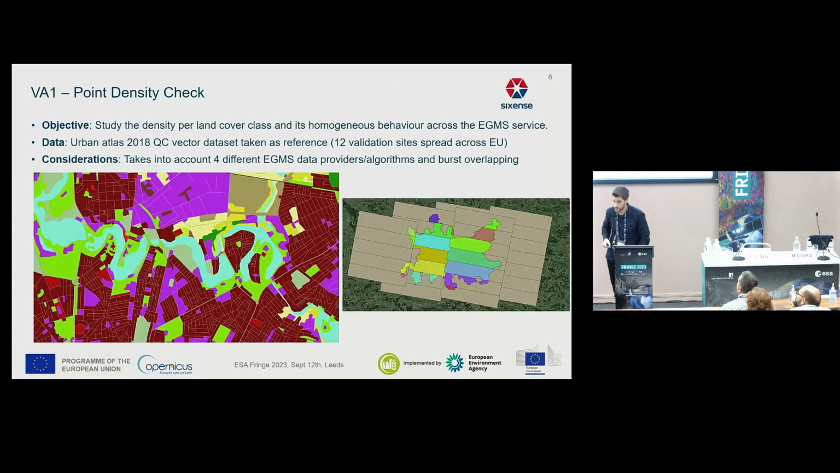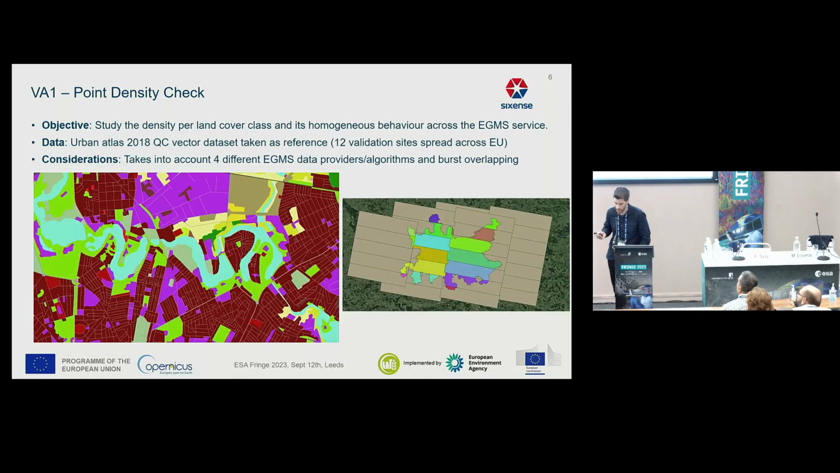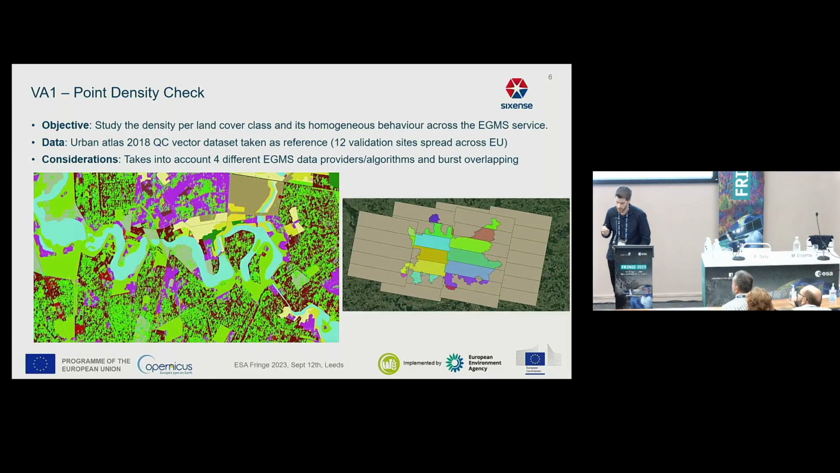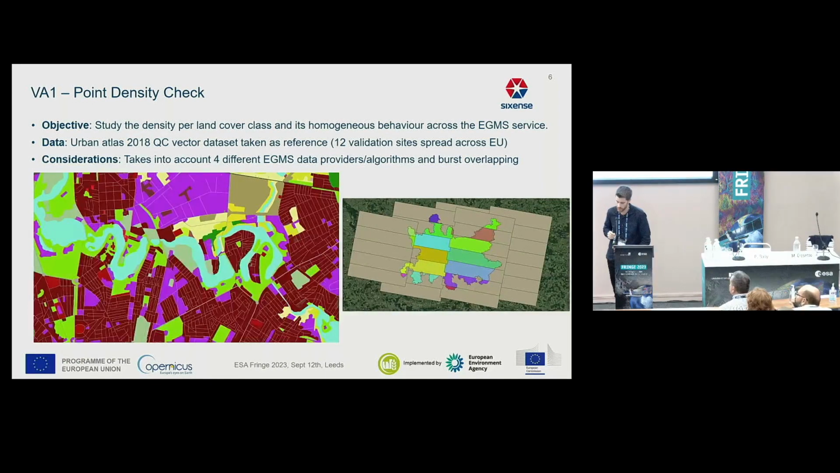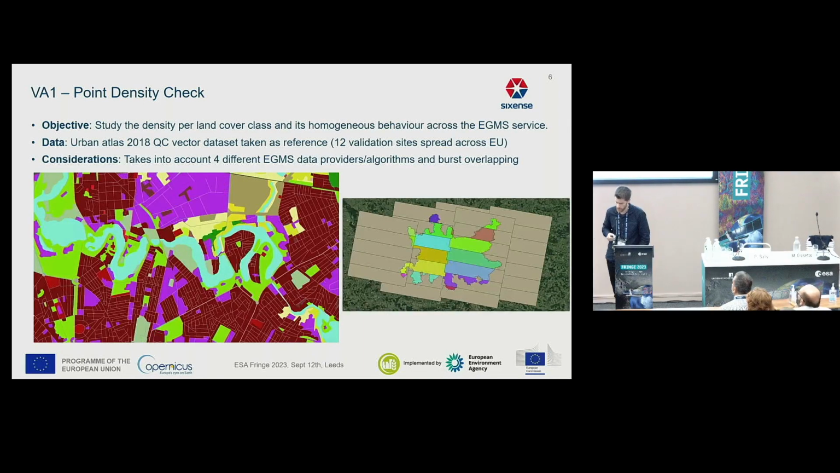The first of the validation activities is the point density check. We all know that InSAR behaves differently depending on the land cover, so it's a matter of looking at density requirements for each of the land cover classes, but also consistency across the different providers. We're doing this exercise with Urban Atlas quality control vector data, coming also from Copernicus Land, and we chose 12 validation sites.